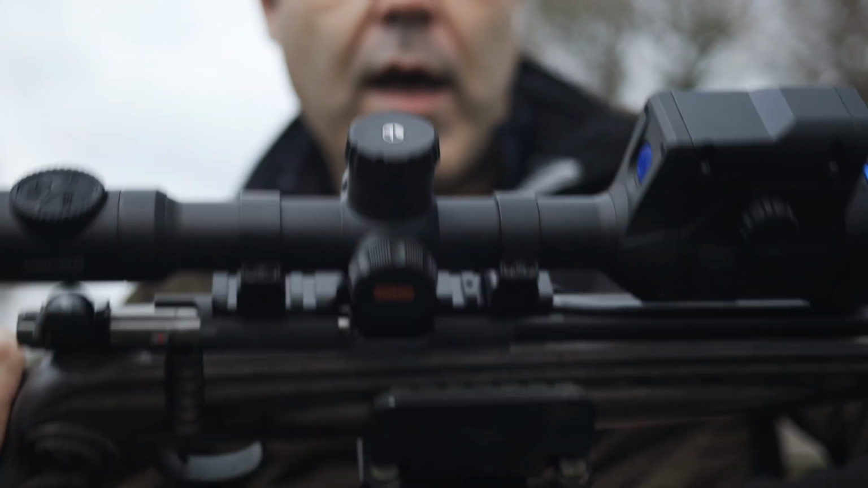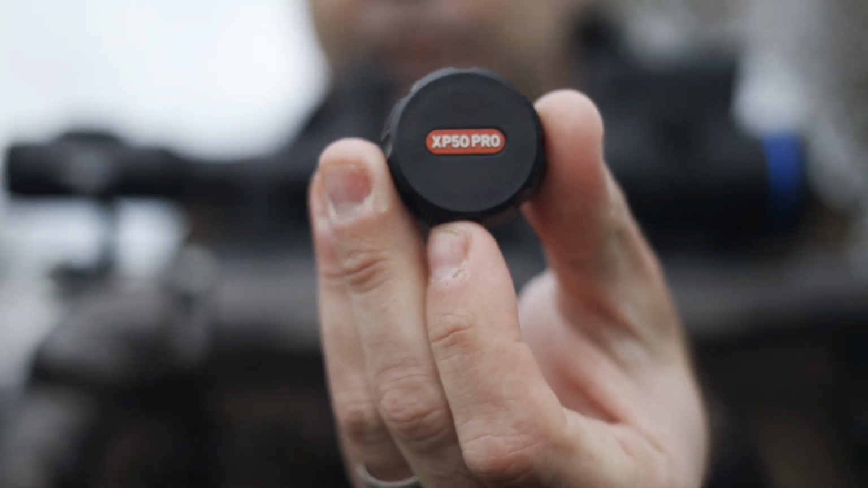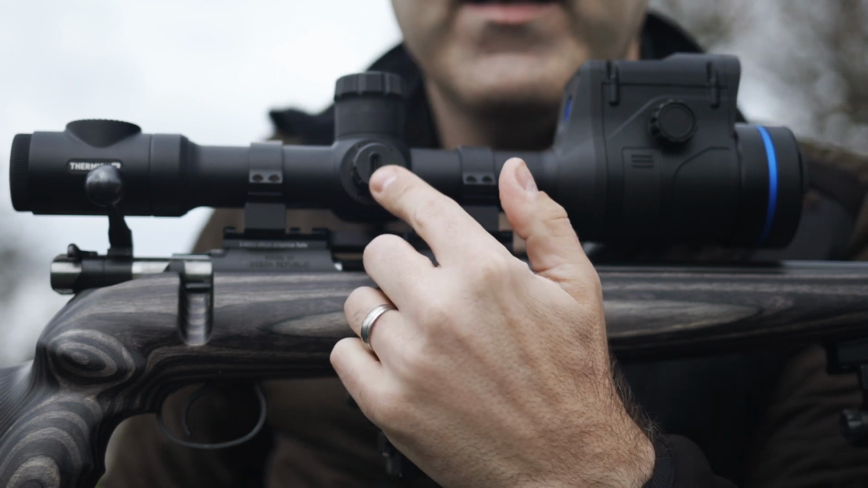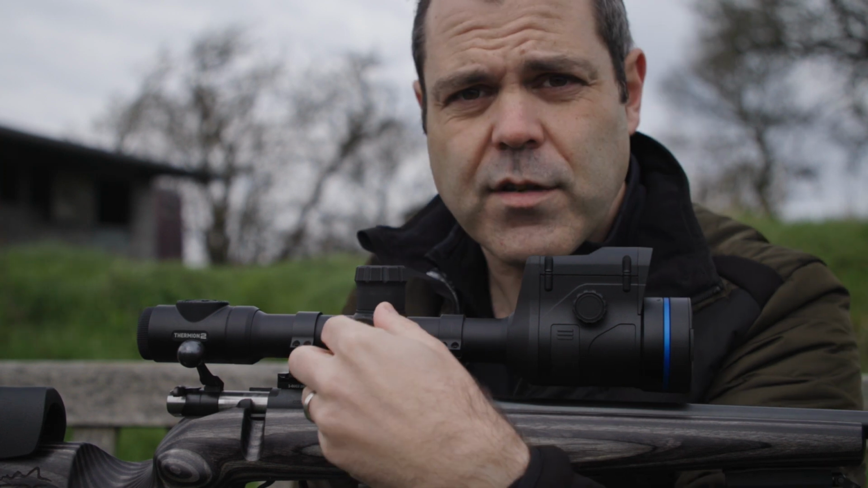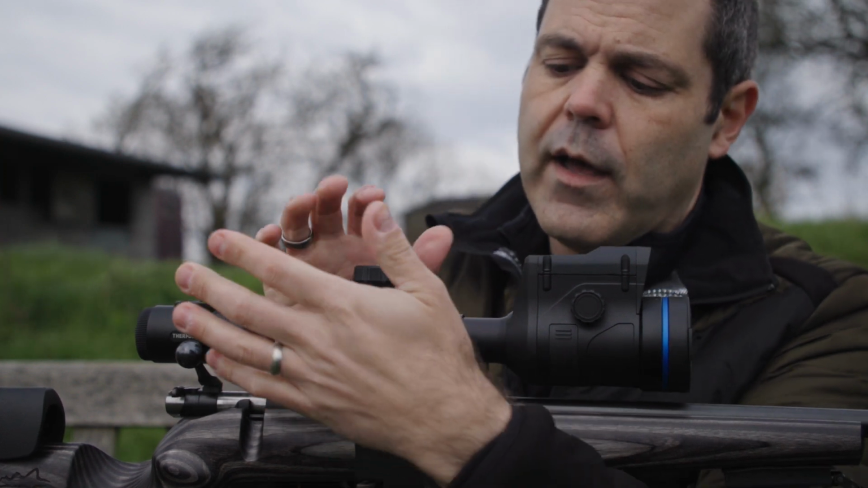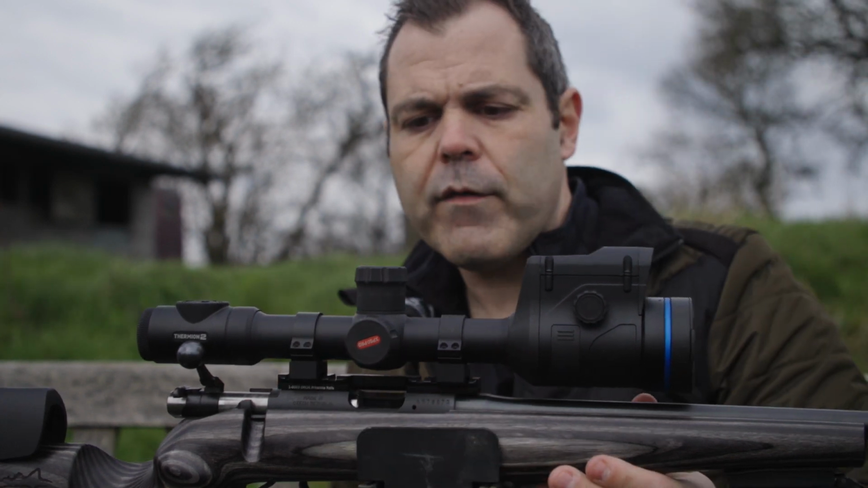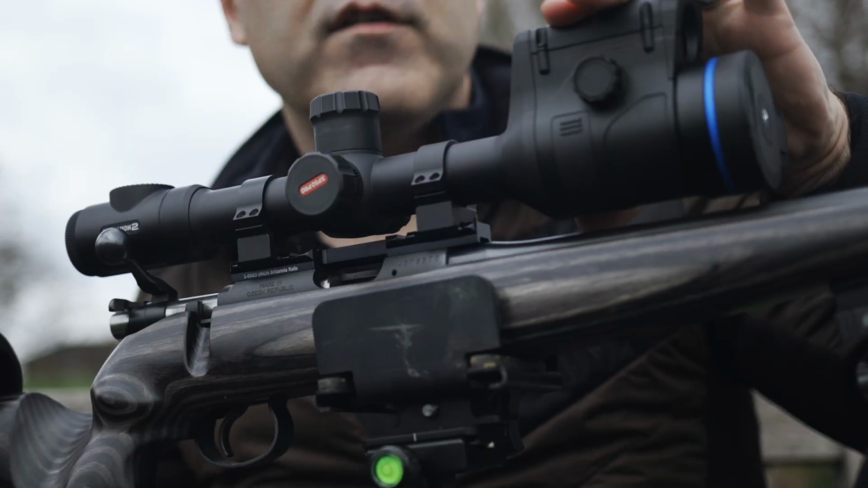In terms of the side of the scope then, we've got our branding there that shows XP50 Pro, and then on the inside of that turret is a USB-C connection. That allows you to charge the scope. It also allows you to do some data transfer should you wish to. Moving further forwards, we've got the LRF unit here.